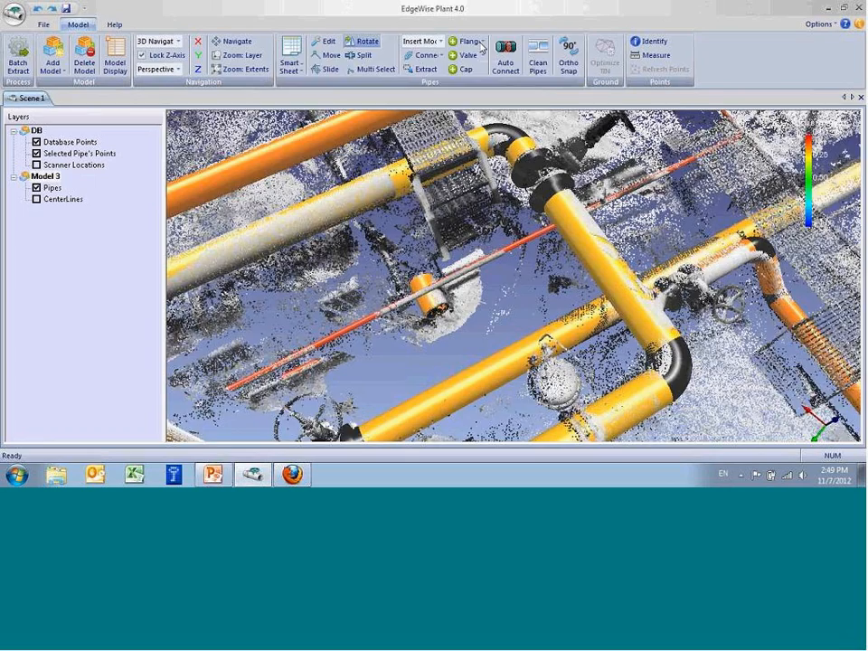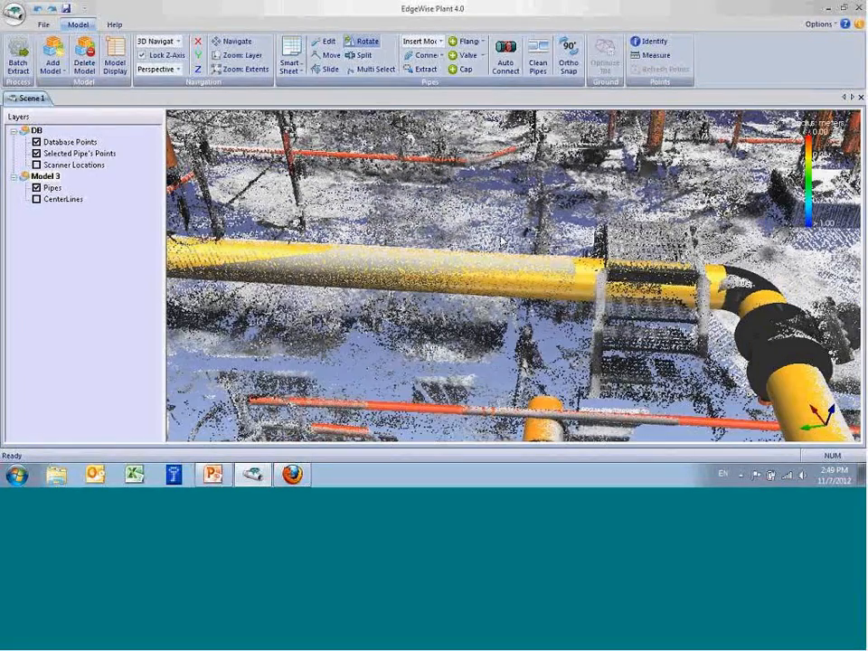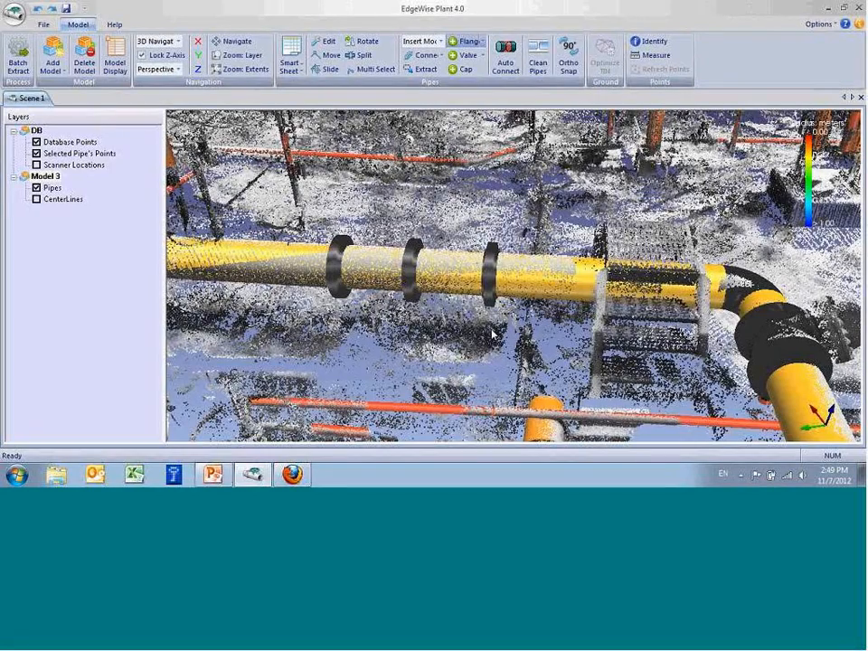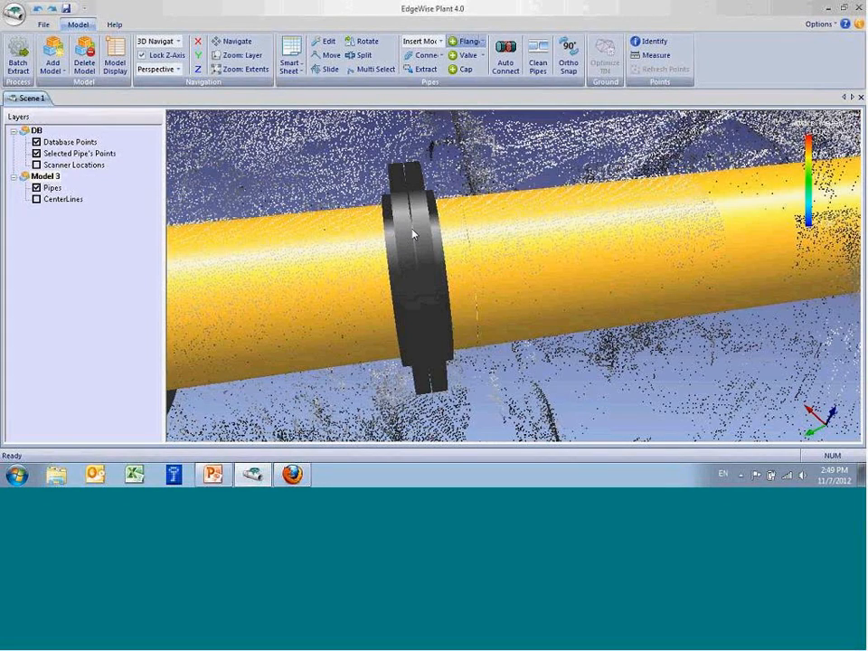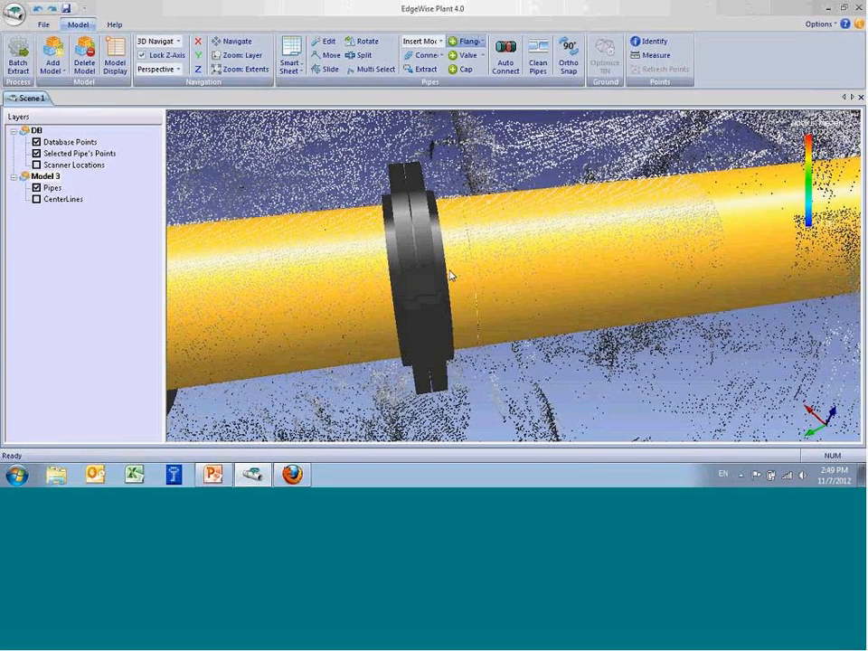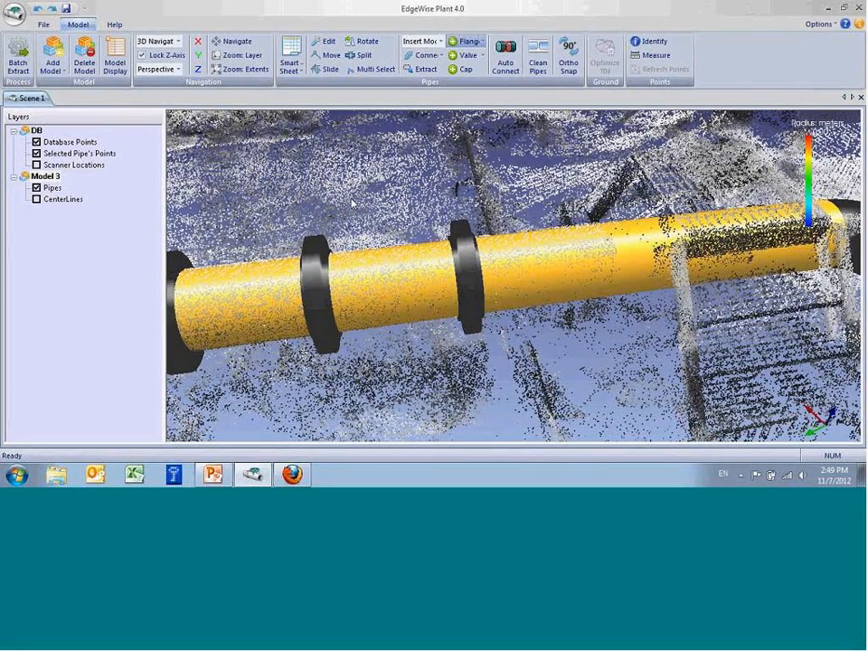Same type of thing works with flanges. So let me go through, and I don't know if I have actual flanges around here, but I can show you real quickly what they look like in EdgeWise. Let's choose slip-on flange. And again, these are properly dimensioned flanges with raised faces, and they come in pairs. If you only want to model a single one, you can delete one of those. But most of the time, you're inserting pairs.